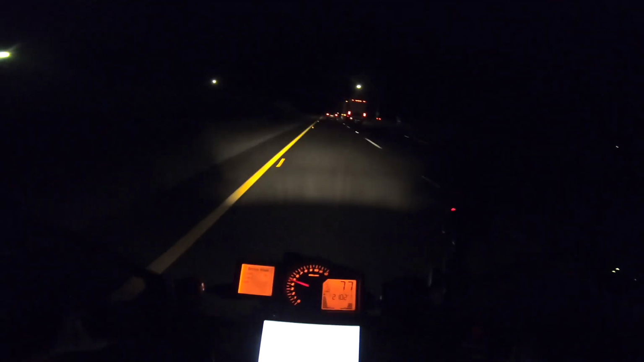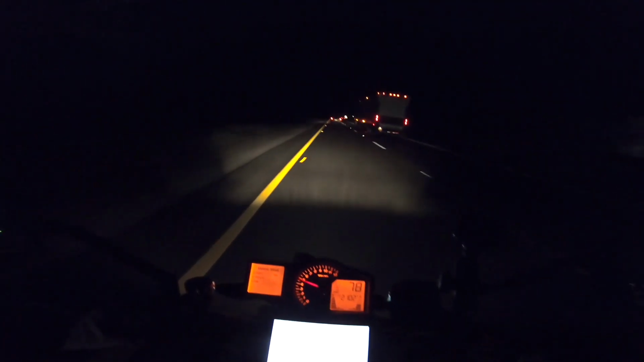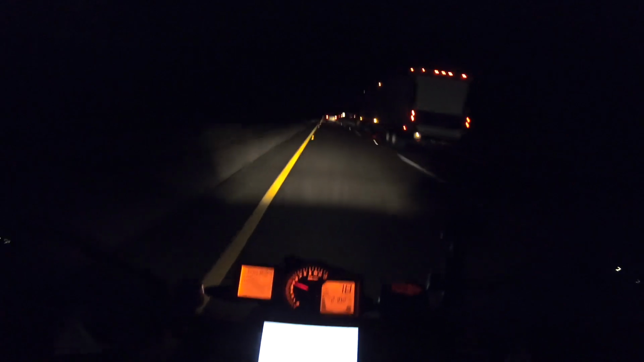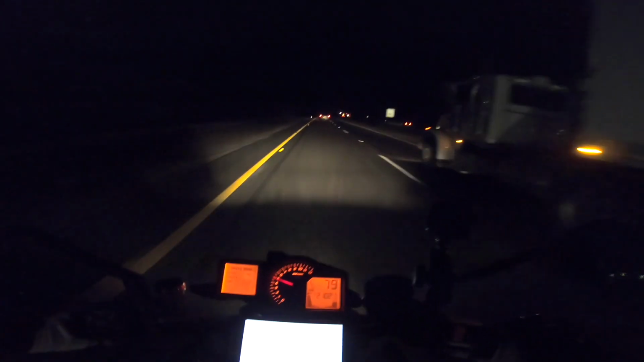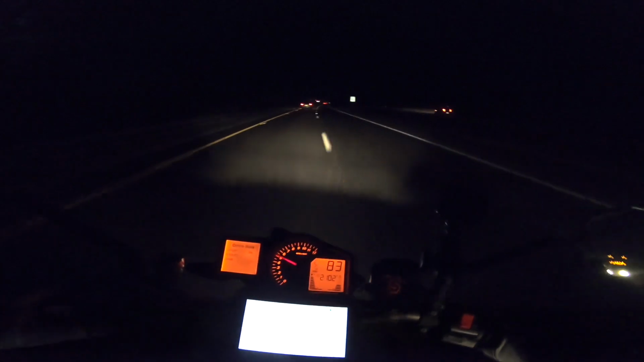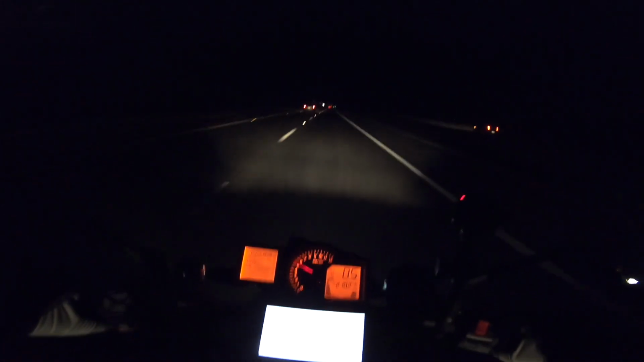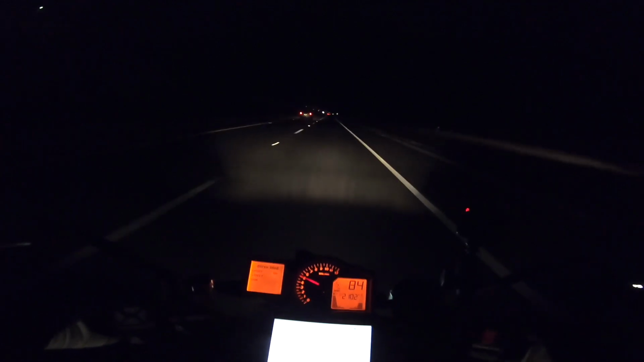One of the things you've got to consider doing at night is putting even more distance between you and the car or motorcycle in front of you, because you don't have as many visual cues as you do during the day of when traffic is slowing, or when the person in front of you is slowing down, or when there's an obstacle in the road. So leave space between you and the car in front of you.